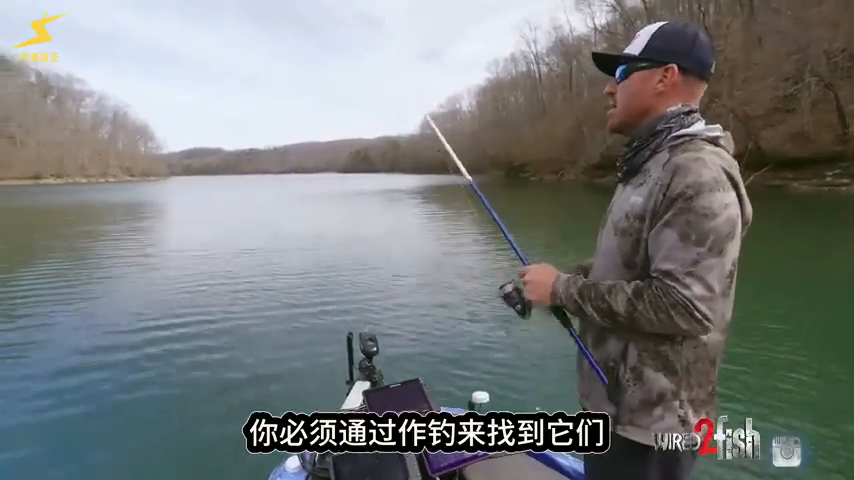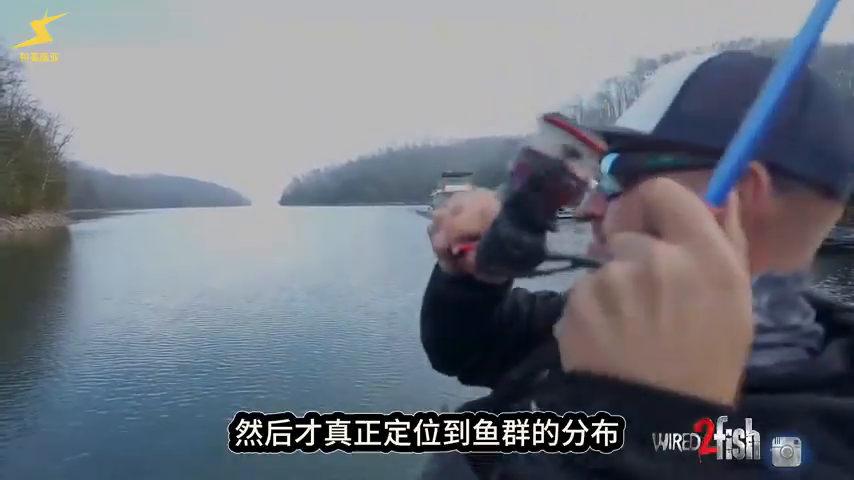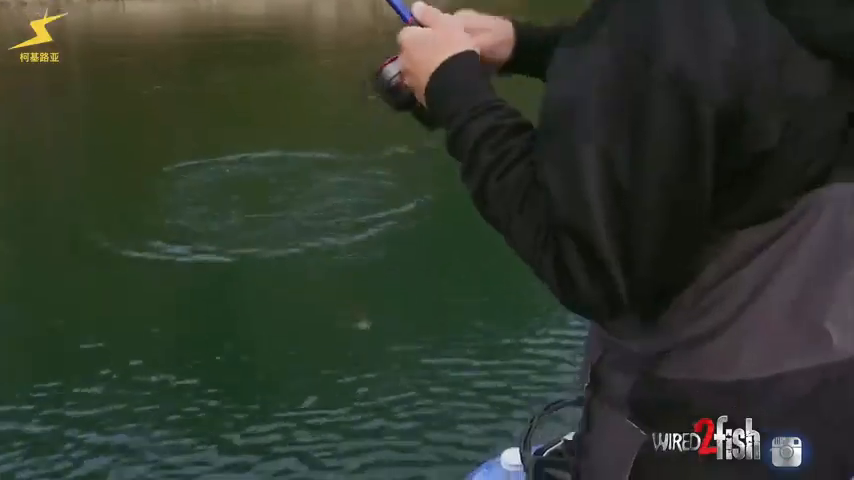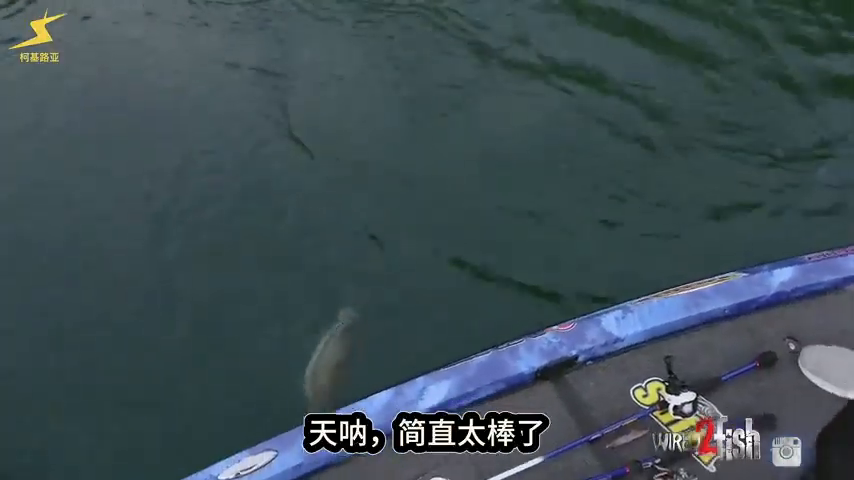So there's a lot of times that just fishing can generate those bites, and then you actually find them by fishing. Beautiful fish. Look at that. Oh, gosh, dude, that's so awesome.